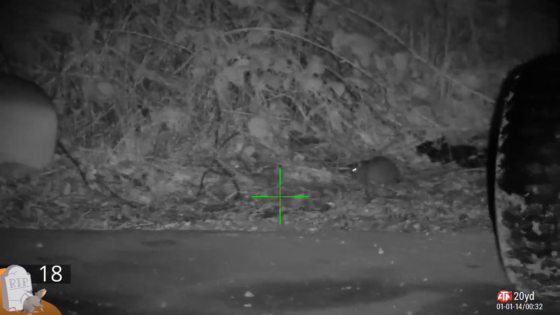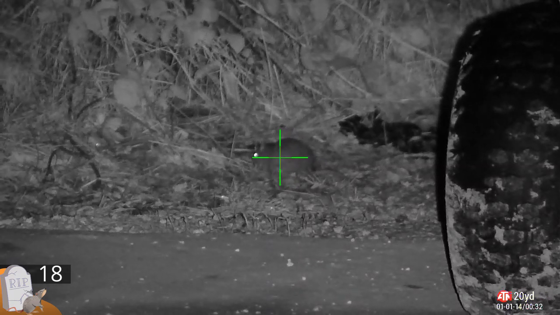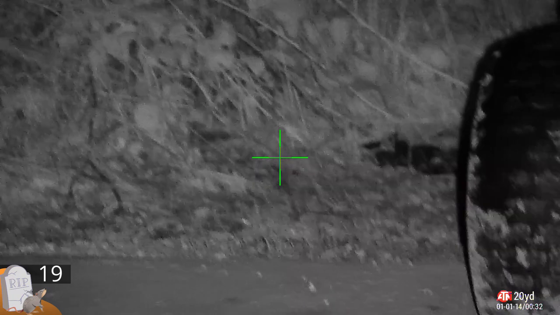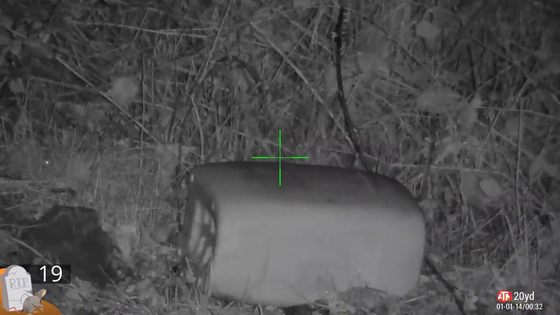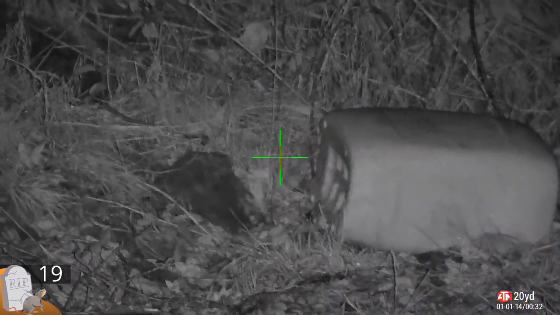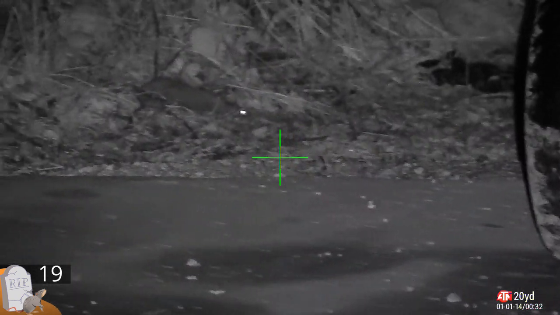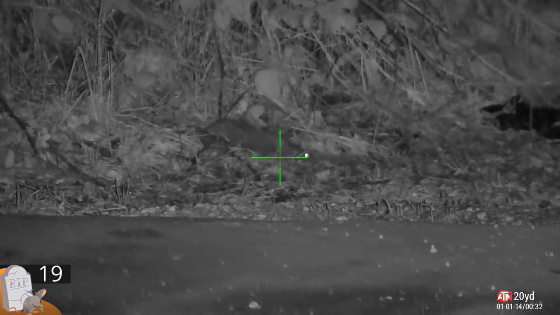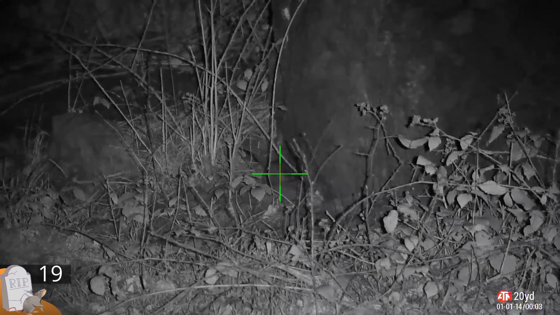As the night goes on, they get more and more brave. They come down from the rock face and they venture out across the bottom here. High body shot. They will bolt around for a short time because the heart's still pumping. They're running on adrenaline, but they bleed out very quickly. And he expires just behind that old barrel. Like I said, if you're looking at them with a thermal, you can see the blood trail quite often, especially around where they've given up and expired. Nah, he's not interested.